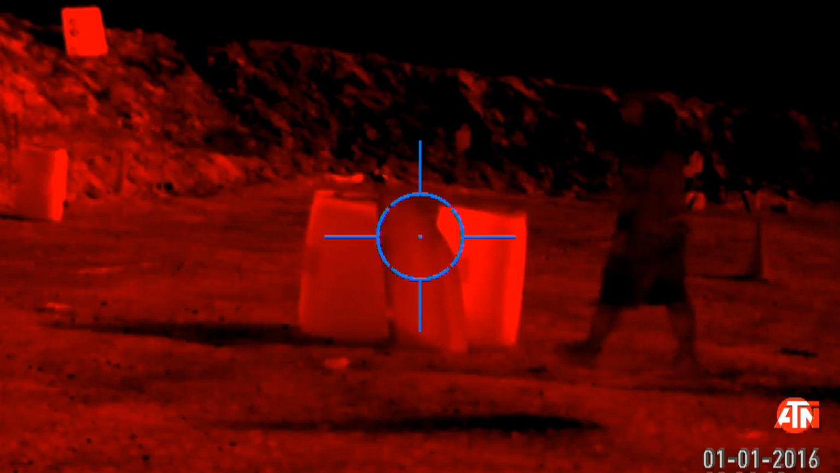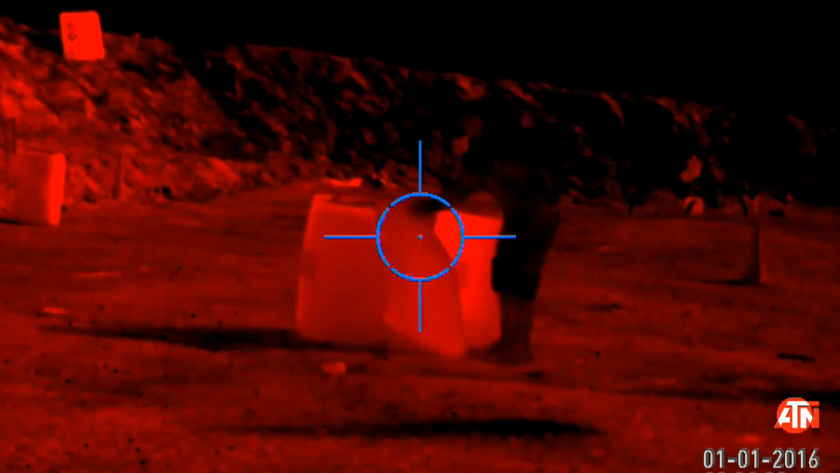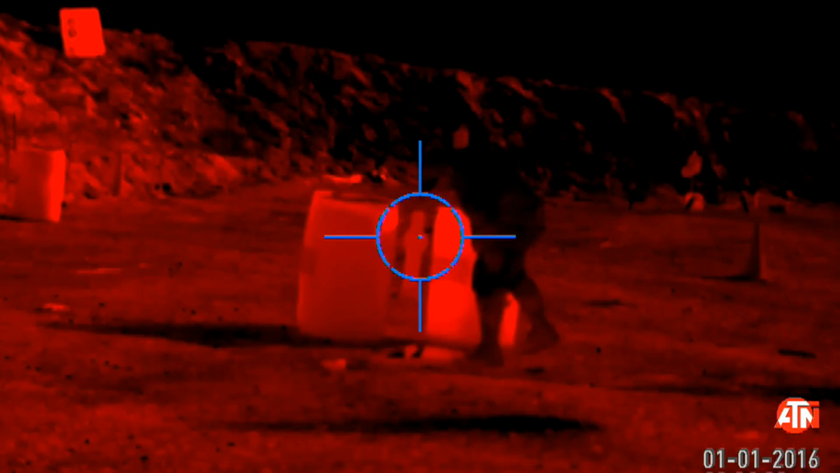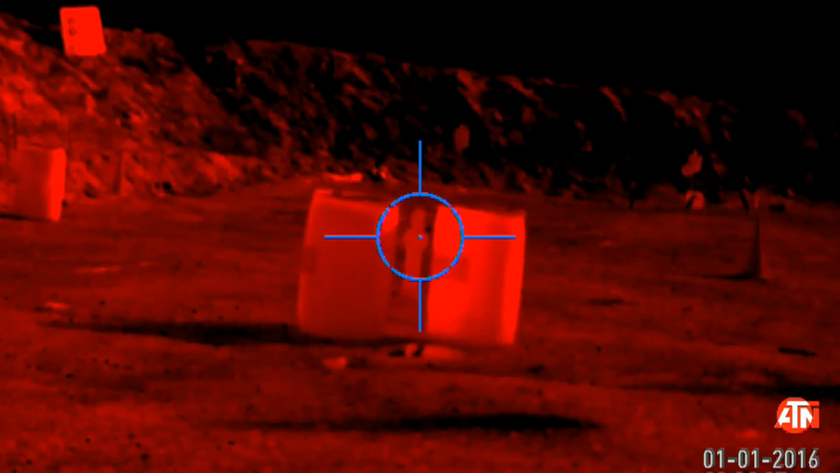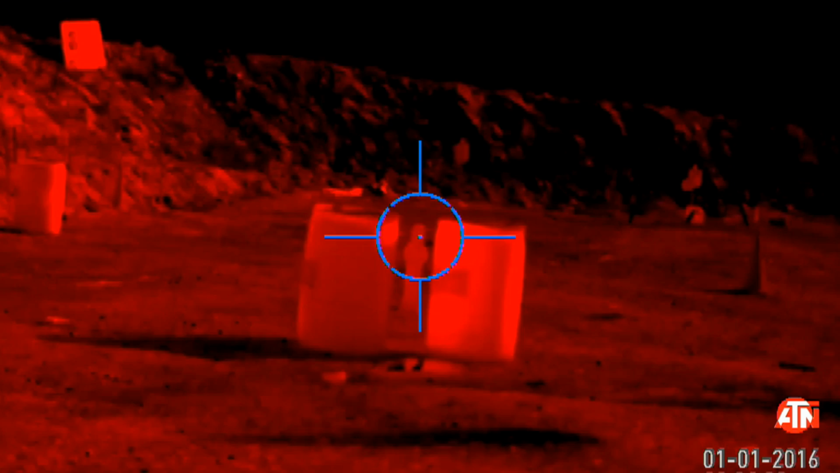Not that you would be able to pick it up with a regular optic anyway, but in specific instances like glass, you can't pick up something through glass on a thermal, whereas you could have picked it up on a traditional optic.